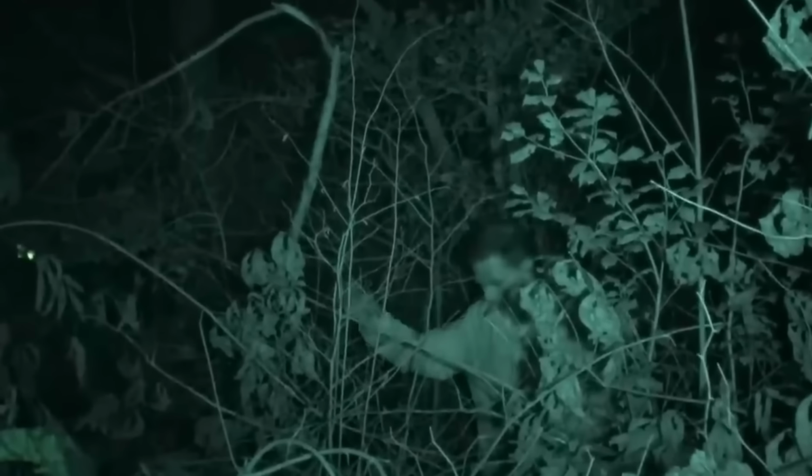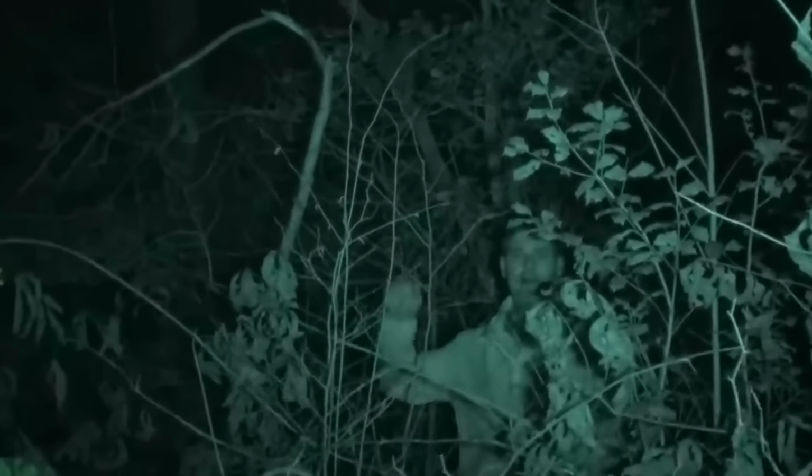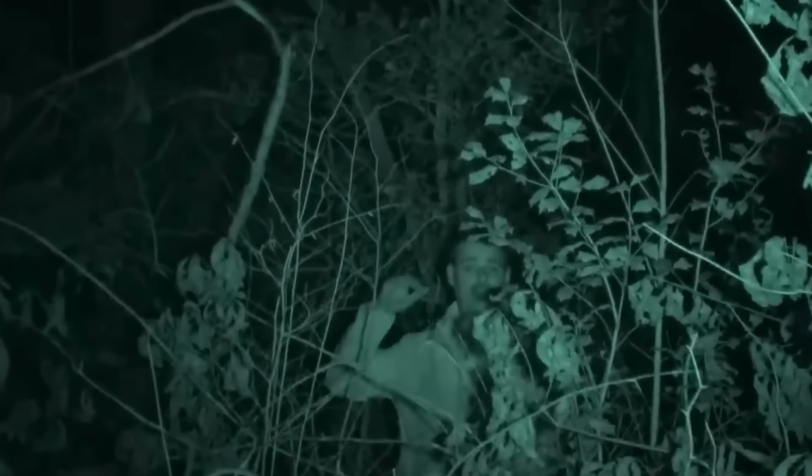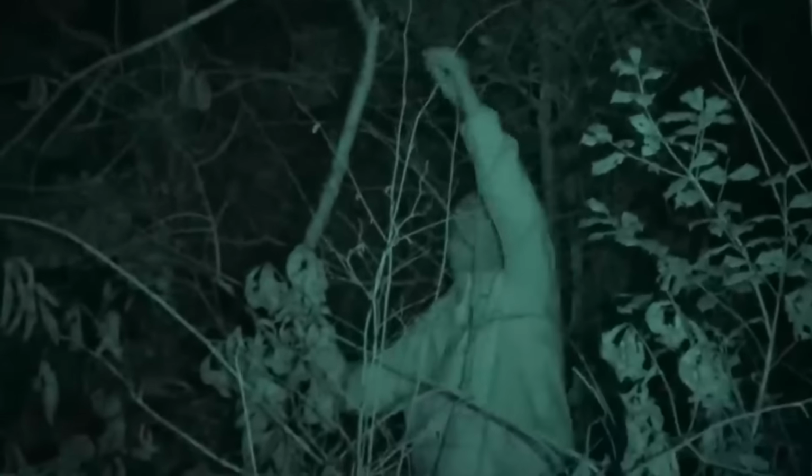I want to state the obvious here. I just stood in a 1 foot hole, okay? So I'm a foot further down than I should be right now. I'm gonna feel this tree.